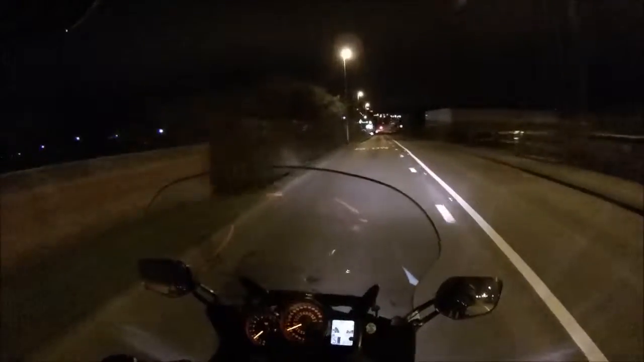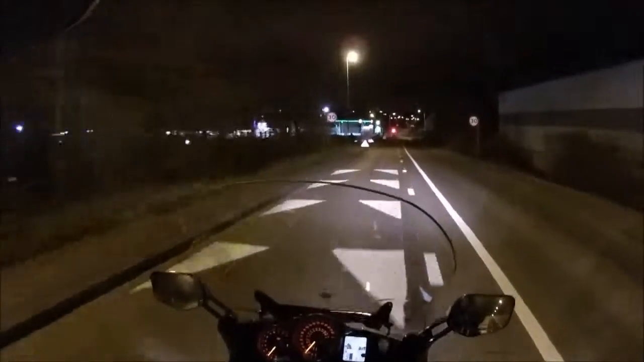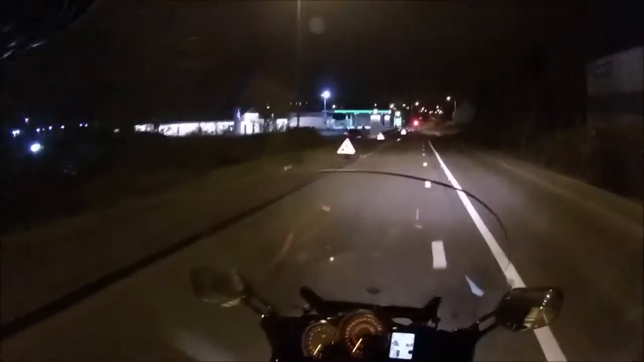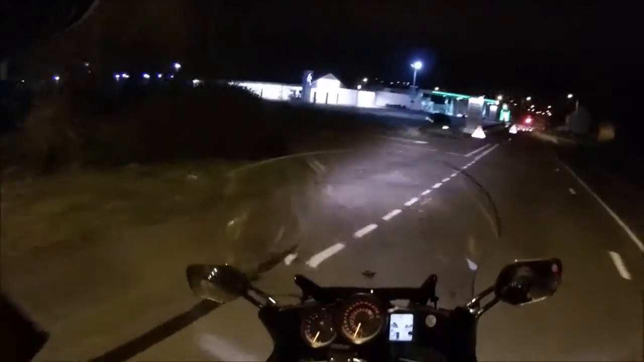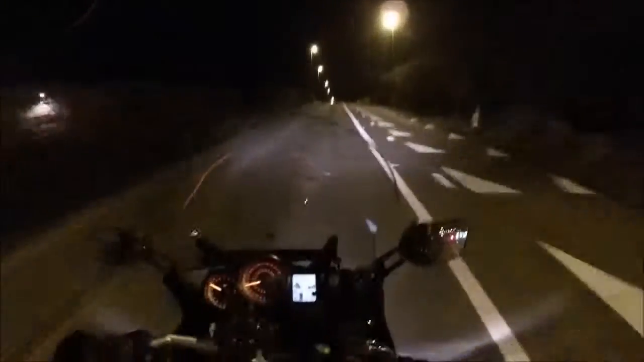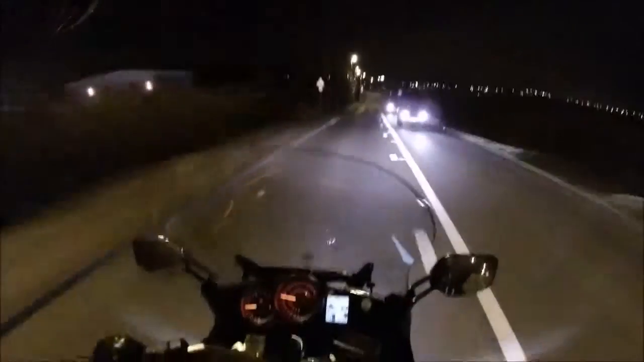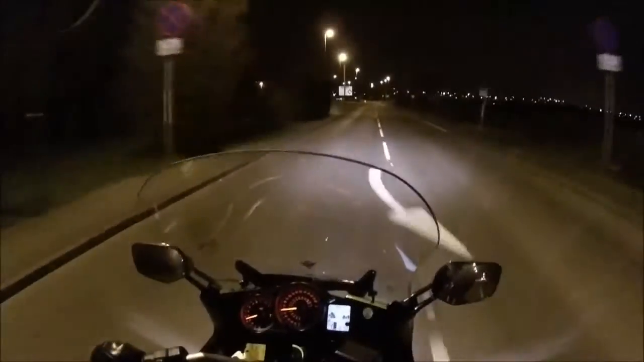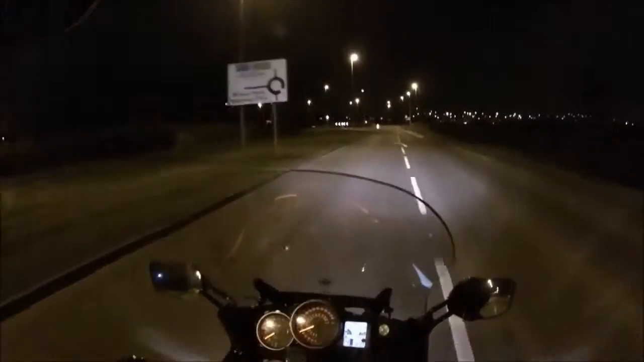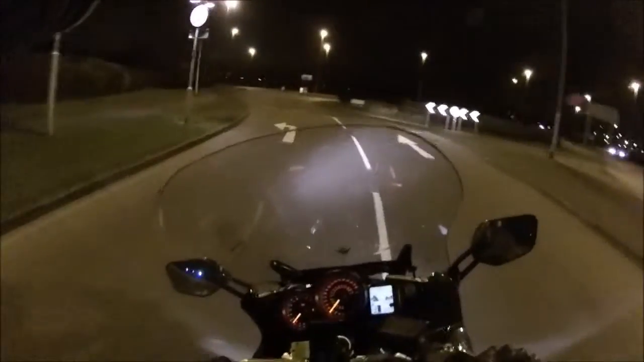There we go. Ah, we just hit a patch of flow. Can we be bothered going through, or should we just turn around and go back? I suppose I ought to turn around and just go back. We'll just do from here. And away we go. Yeehaw! Well, that's a bit of fun. Not good for fuel consumption, but great fun. Anyway, back to being sedate.